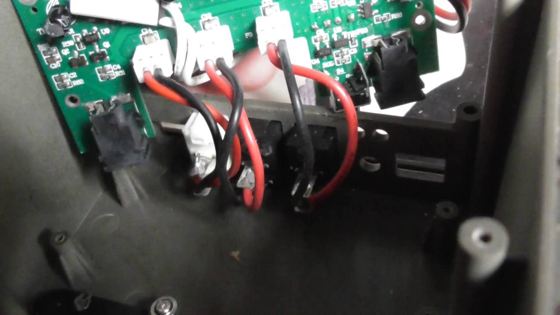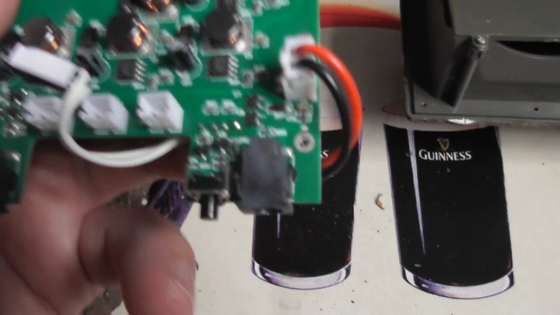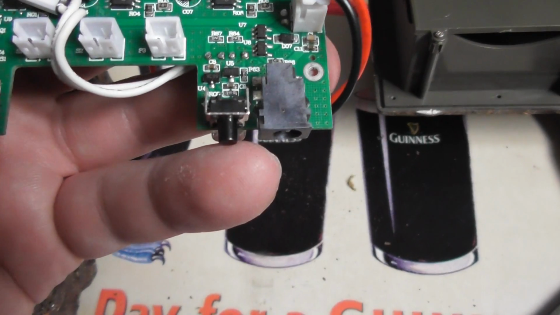Okay, so it's just those 3 cables there, which I'm going to put the camcorder down and see if I can detach them. Yes, I can. 1, 2, 3. So what I've done is unplug the 3 cables there, and then I can get the entire circuit board off. Have a closer inspection of it.